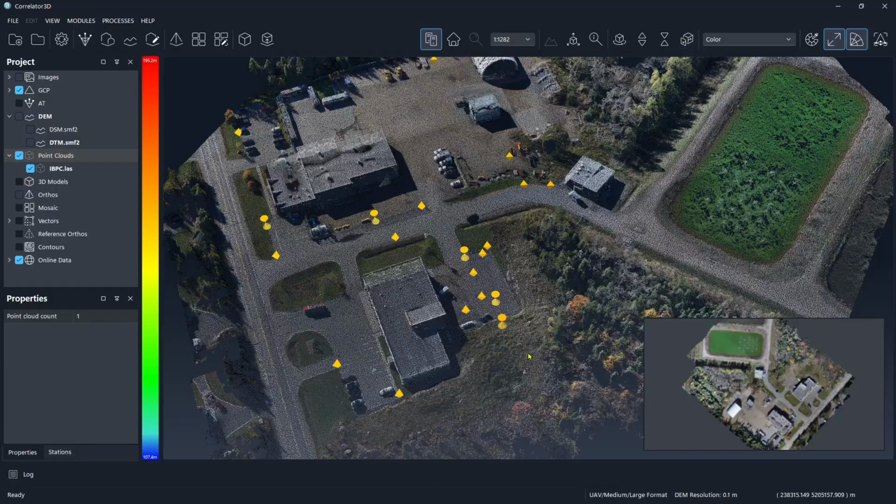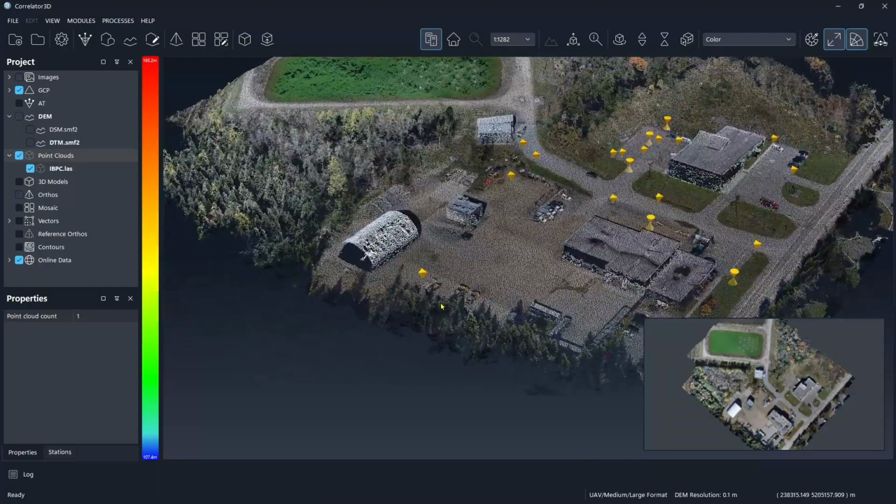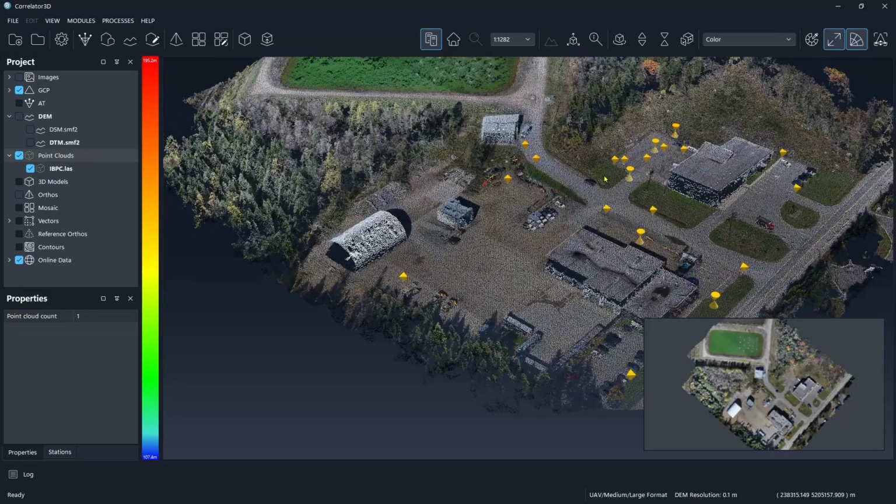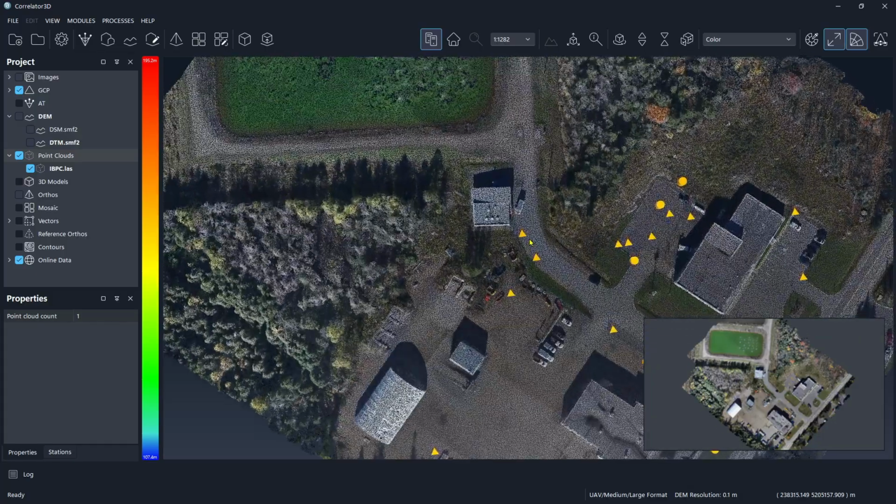I'm going to go ahead and change the view. And you can see the density of the point cloud from Correlator 3D. It looks pretty good. It does a good job of getting individual trees and things like that. So pretty nice stuff. As you can see, we got some coverage on the edge of buildings and things like that. So pretty good stuff. Now, let's go ahead and bring in the data from Balko.